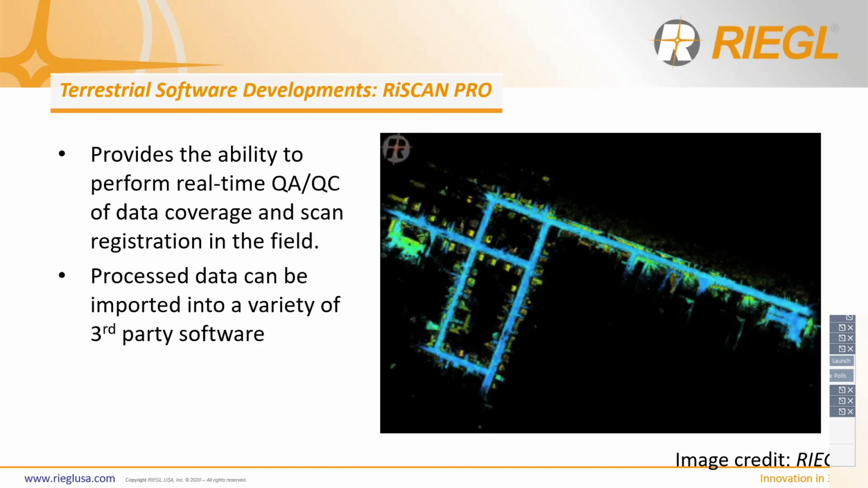Additionally, the data can be streamed in real time from the scanner to the software, where all of the processing features required to produce a perfect point cloud are provided. It's a lot of alliteration. This gives you the ability to perform real-time QA/QC of data coverage and scan registration in the field. This allows you to check your work before you go back to the office, which is important. It helps prevent secondary trips to fill in those data gaps, and it'll save you time and money in the long run.